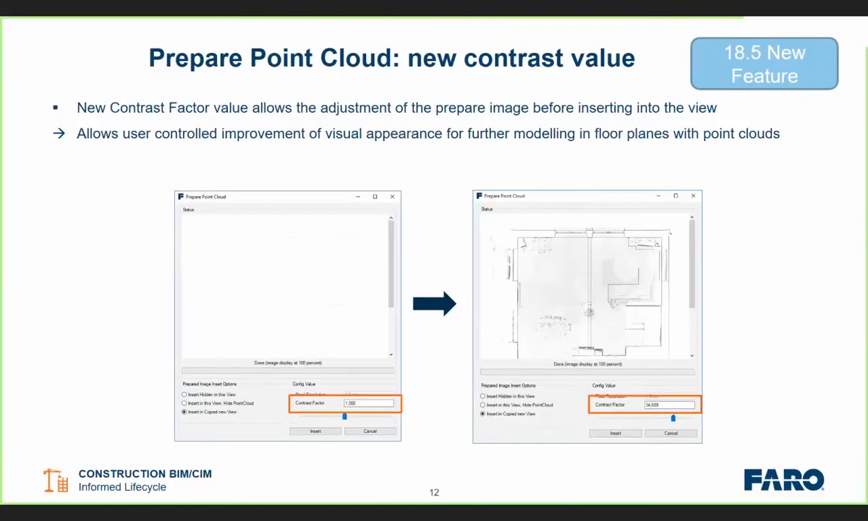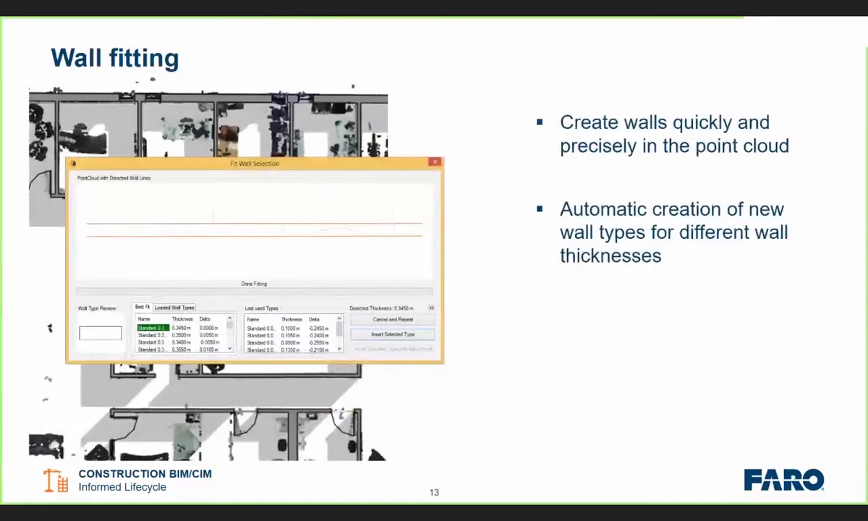We did have a few comments from people where they were using large floor plans. They would get contrasting issues with the large floor plans. So we've added this contrast factor in now, so we can change that dynamically as we create this prepared point cloud view. But once we've created that view, what we then have is this wall fitting tool, and this allows us to literally click 2 points on that prepared view, and that will measure the thickness of the wall, detect that thickness, and then suggest to us the closest matching type that we're going to use.